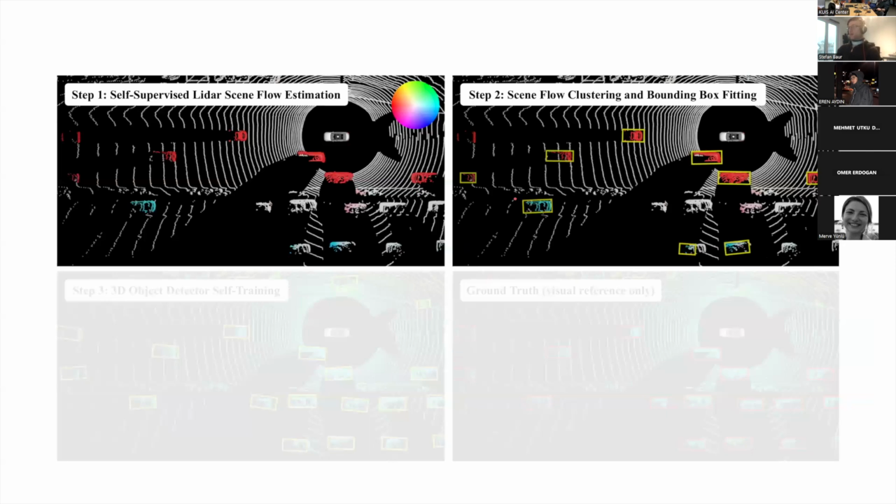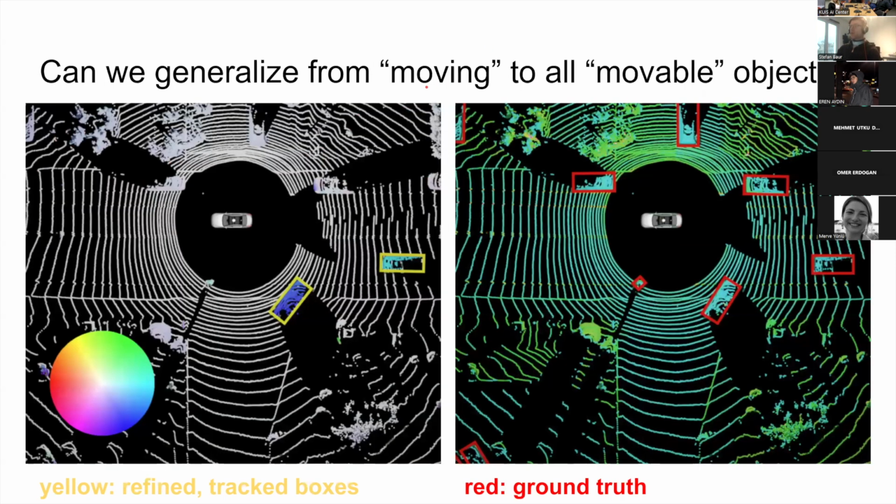So now we have this high quality pseudo ground truth. We have boxes around all of the moving objects. And now the question is, can we generalize from these moving boxes to all of the boxes that are relevant to us? Remember, we have only the moving boxes here, but actually what we want to discover in the data set is all of the relevant objects for our vehicle.